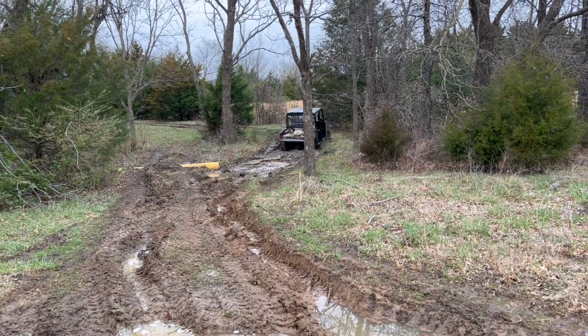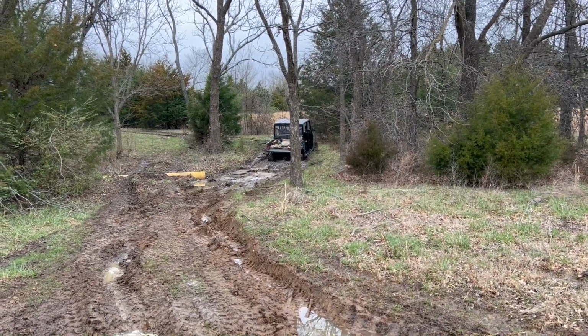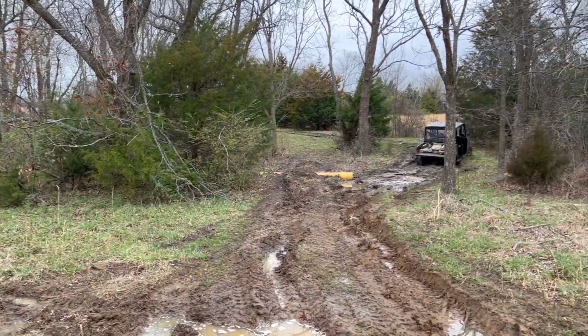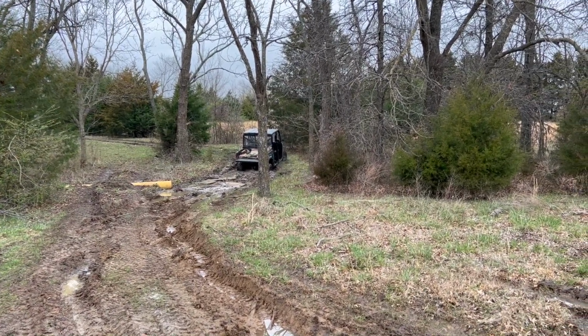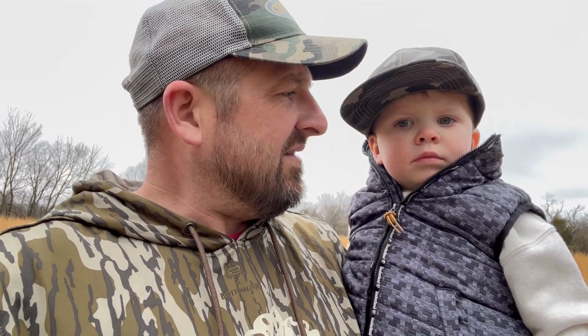So we're stuck over there. I'm not even for sure how we're going to get out, honestly. I don't know how he's going to get in there to it. I'm going to have to make a new trail through here. I don't know. 2 minutes.